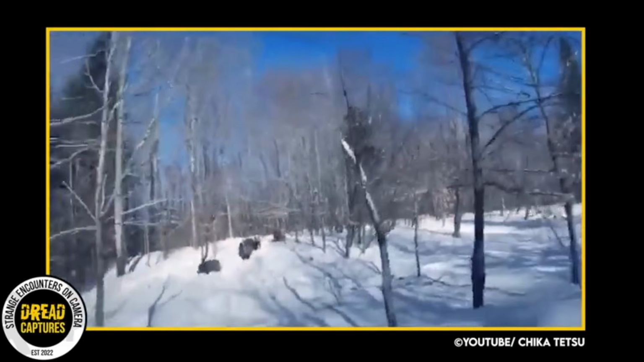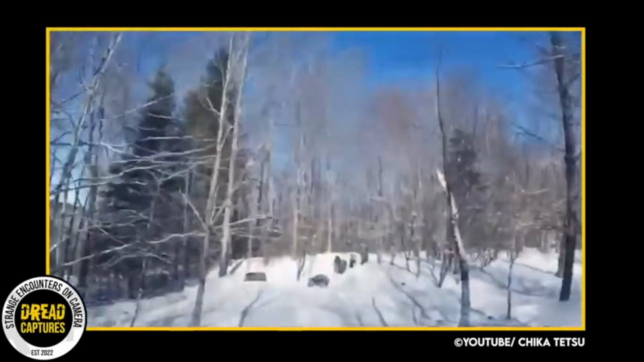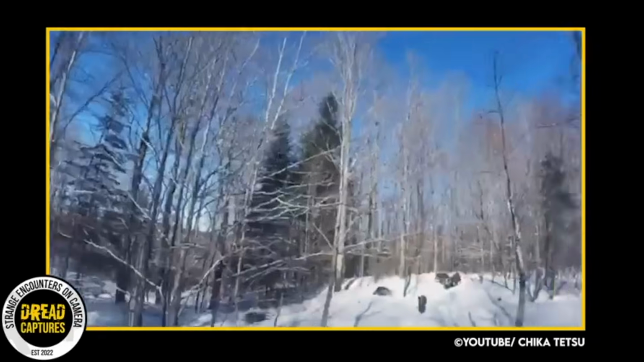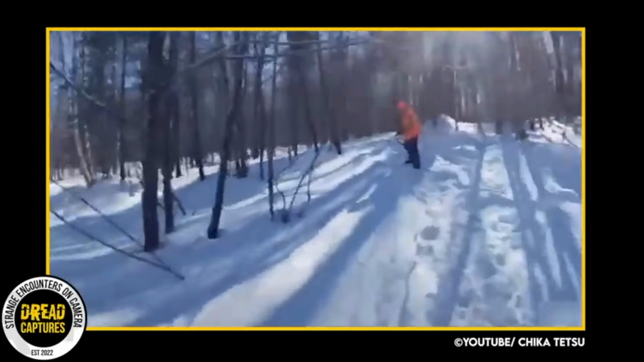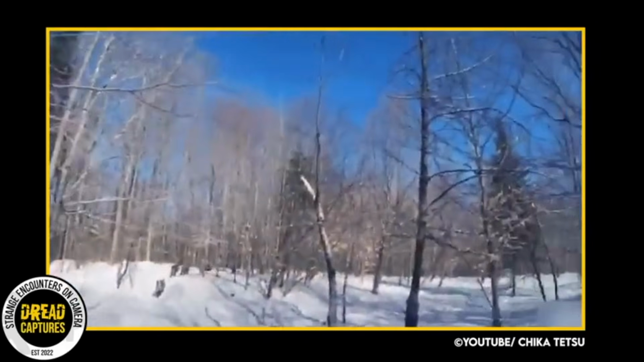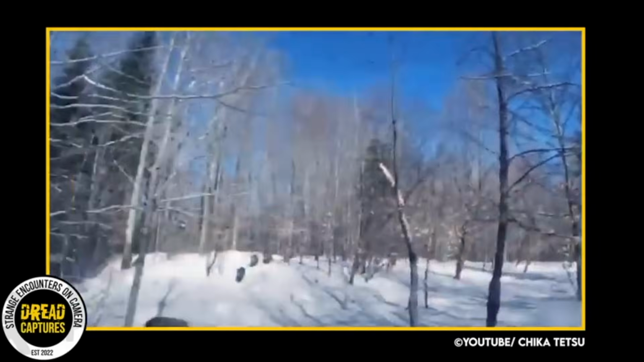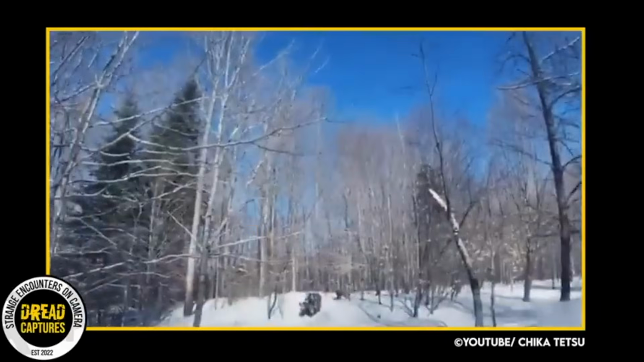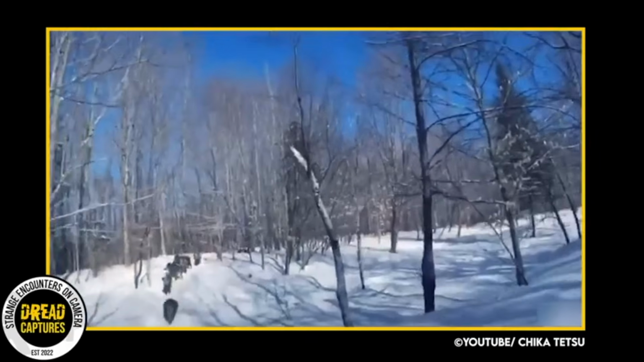Somehow the camera is still rolling, and no gunshots have been heard, I might add. And what looks like an entire family of wild boars is coming over the hill right at the guys. It looks to be like 12 to 15 of them. I'm assuming they all survived because there's a video, and man, they have quite the story to tell.